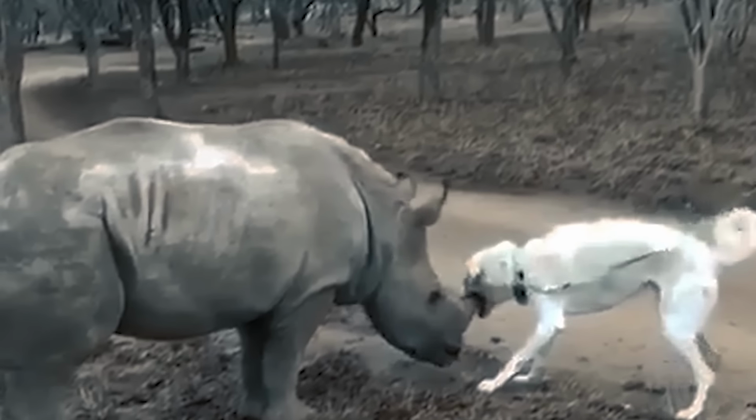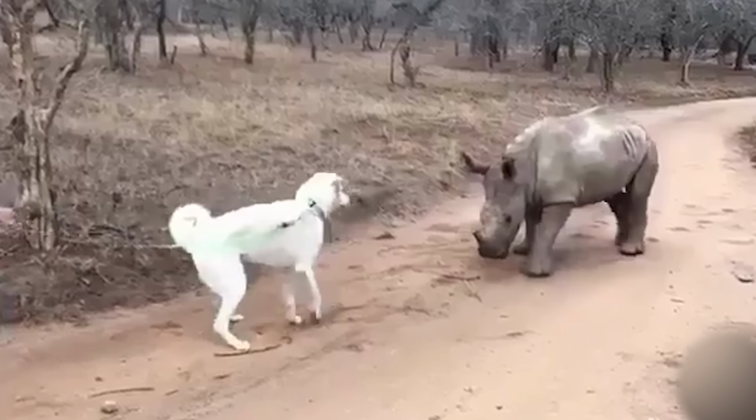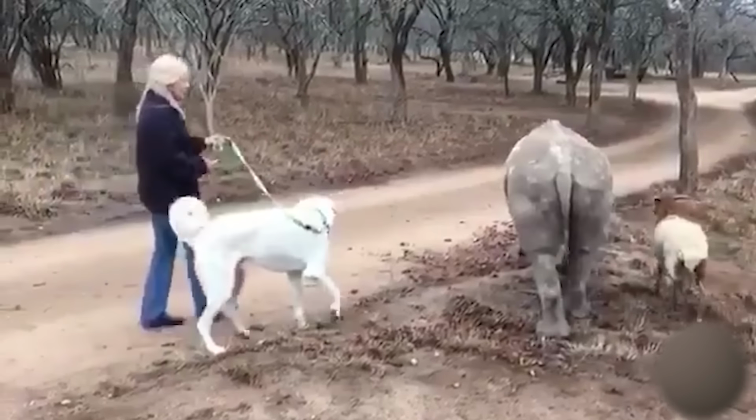As they reunited, the dog started chewing on the rhino's horn, and the rhino responded with gentle care. This adorable duo shows us that friendship knows no species. They're proof that with a little understanding and patience, even the most unlikely of friends can become inseparable.